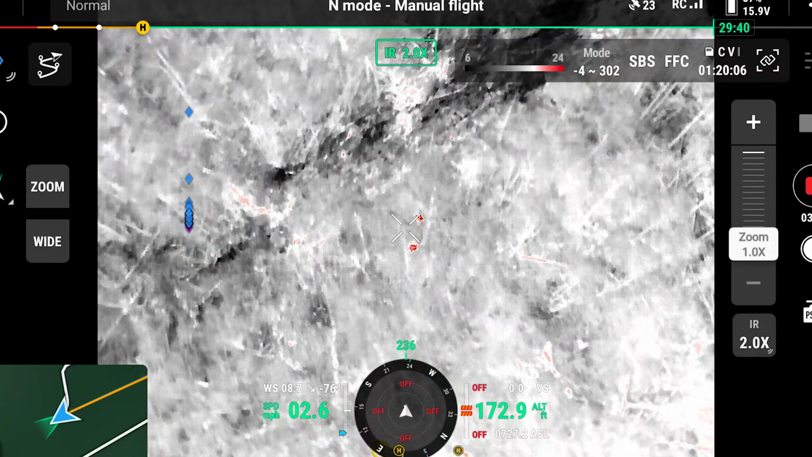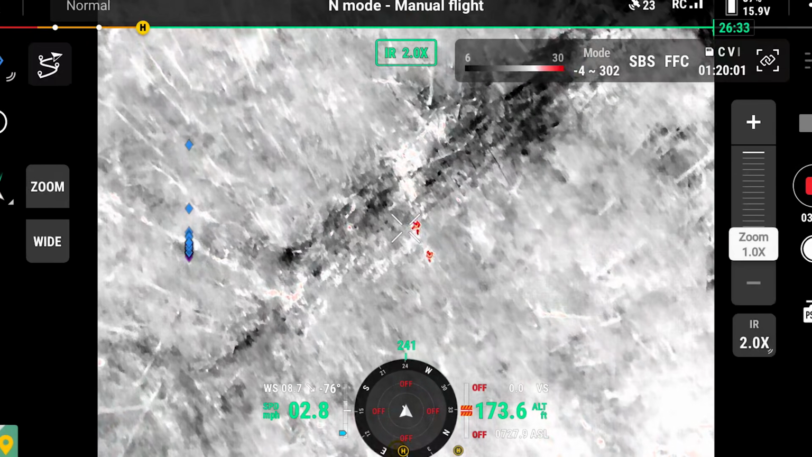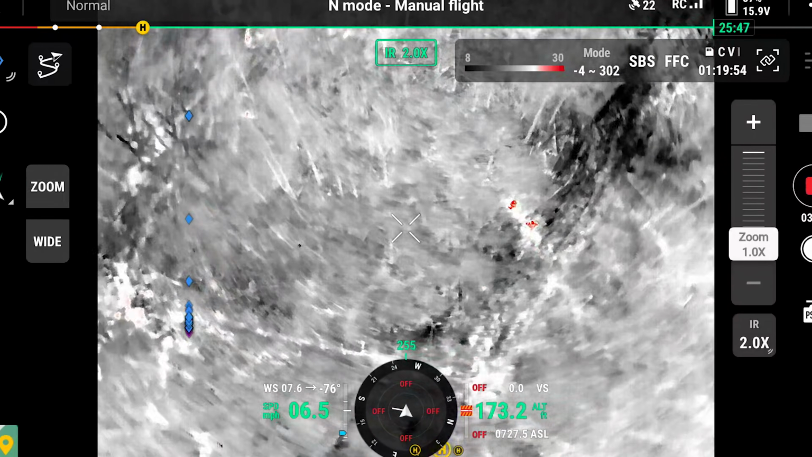Oh yeah, I didn't even, my bad. I didn't know there was a road over here. Didn't look that far on my phone.